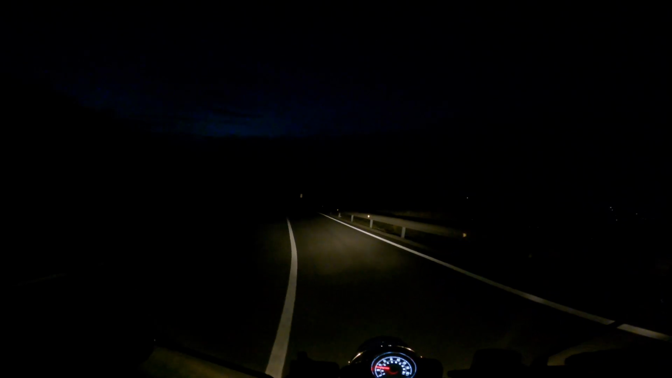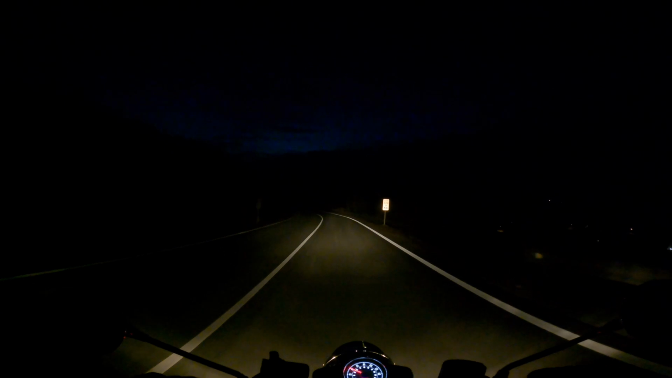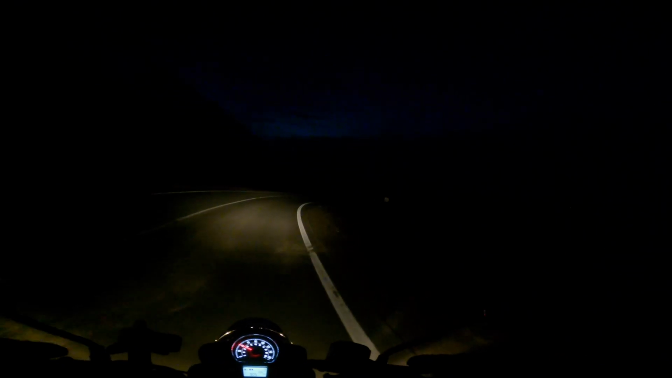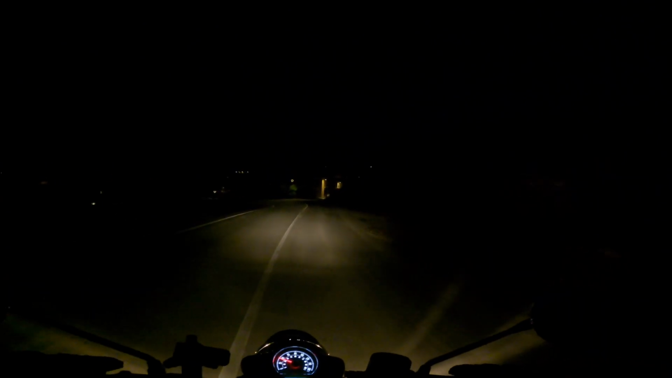So this is normal, which is pretty good. I can see quite a way down the road, and that's main, which is a lot better obviously. But yeah, this is good. This is definitely sufficient. I can see into the next bend now, which was definitely a problem before. So we're just riding into the little village of Tihola. So we'll ride through there and see what the GoPro does in artificial light.